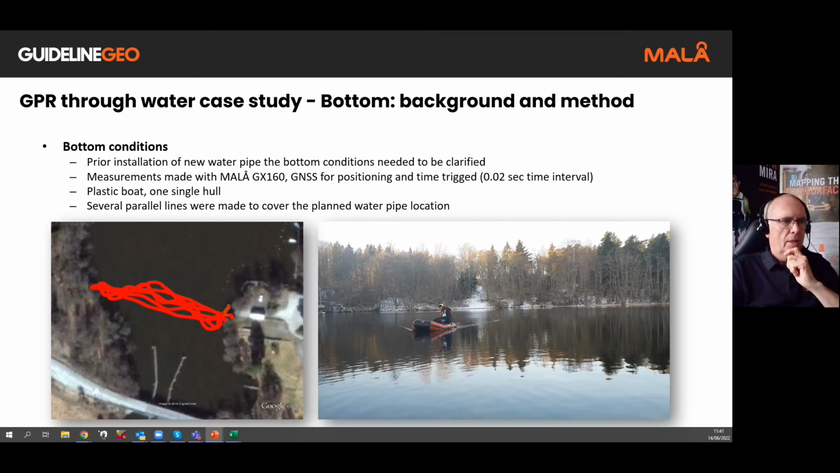In this case, we used an inflatable rubber dinghy, which is quite effective because quite often the base of those is quite thin compared to a double skinned hull. So, a plastic boat, single hull, and several parallel lines were made over one measurement, one profile, moving backwards and forwards several times over the planned route of the water pipe installation.